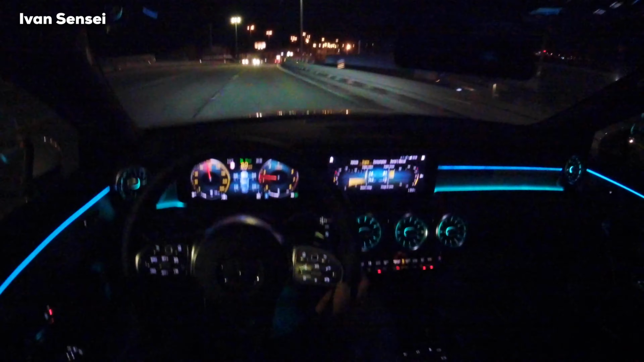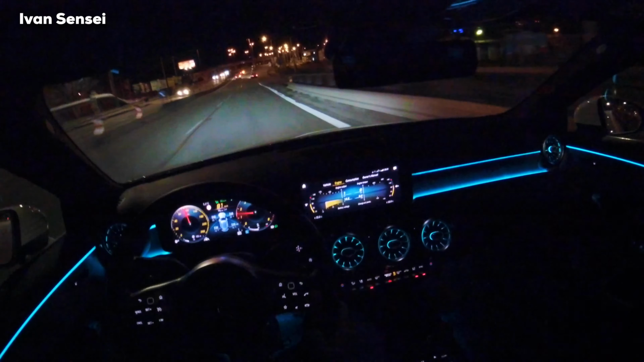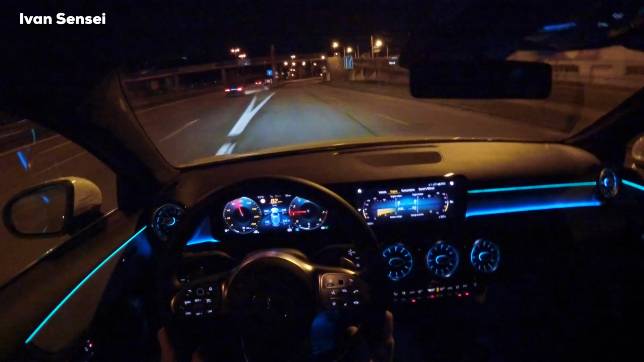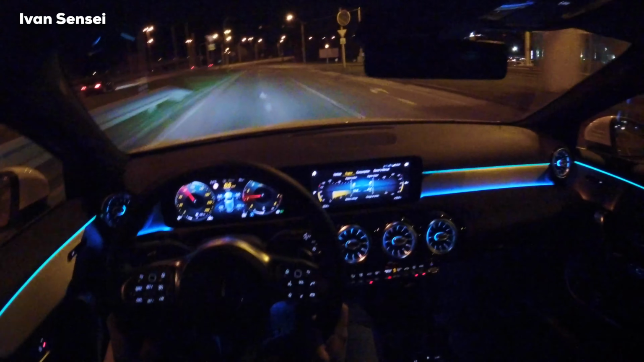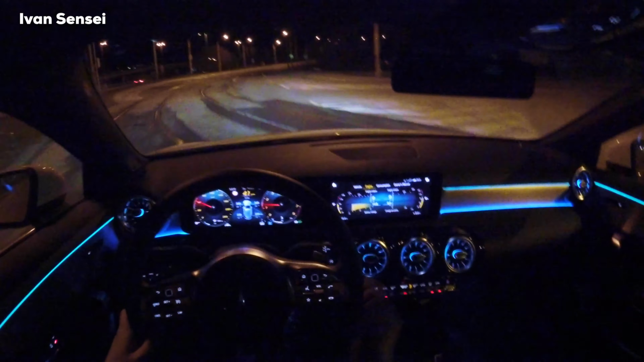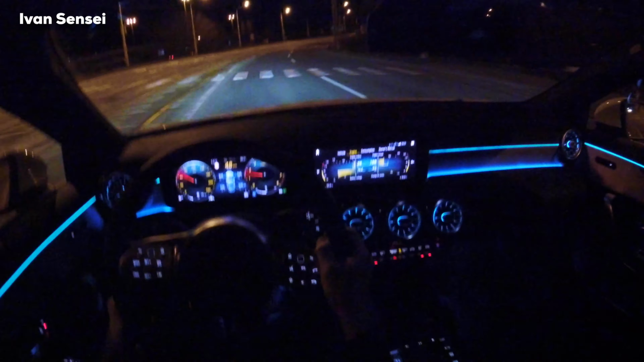This is minus 15 millimeters if you compare this to the non-AMG line model, because this is AMG line. So yeah. Also when it's here uneven tram rails, it's really good.